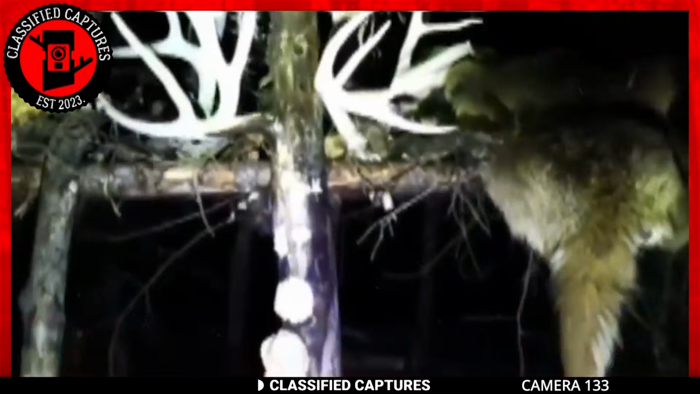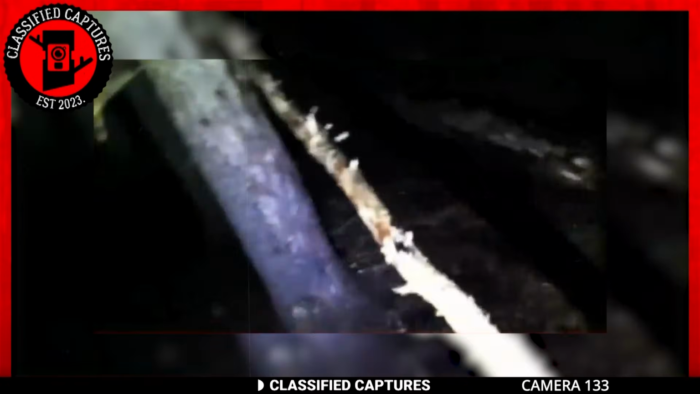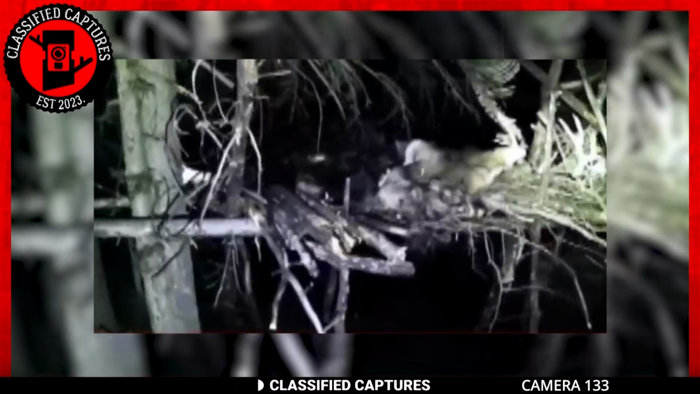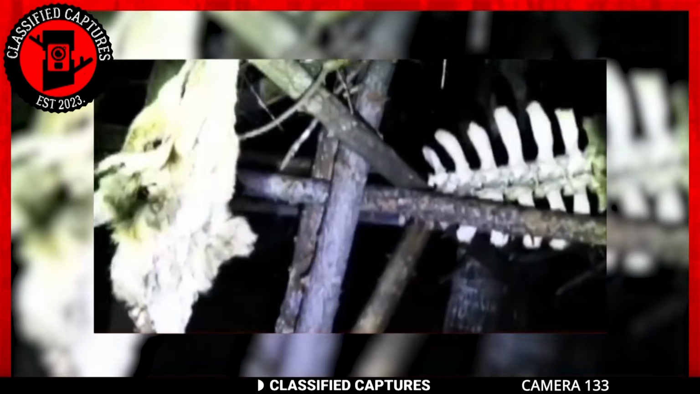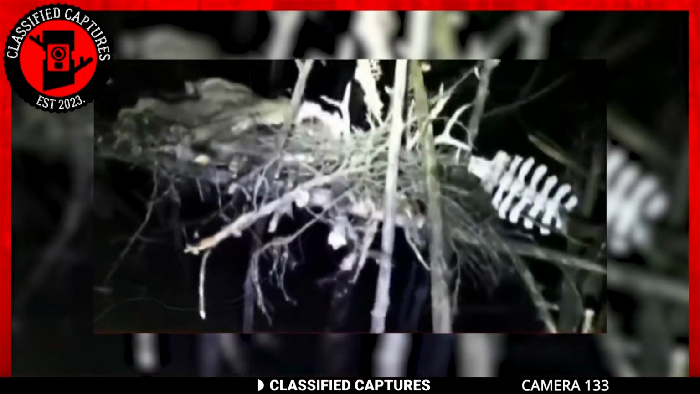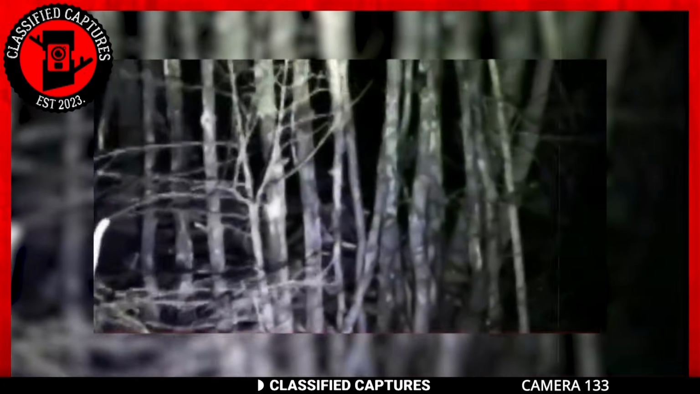The presence of bones and animal fur, meticulously arranged and intertwined, adds a layer of mystique to this already baffling discovery. Could this be the handiwork of the elusive Bigfoot, a creature often associated with the depths of the wilderness? Is it a form of communication, a ritualistic site, or even a burial ground for some unknown entity? The questions raised by this footage only deepen the intrigue surrounding the mysteries of the forest. As with many discoveries of this nature, we're left to ponder the origins and purpose of this structure, adding another chapter to the ever-evolving story of unexplained phenomena in the natural world.